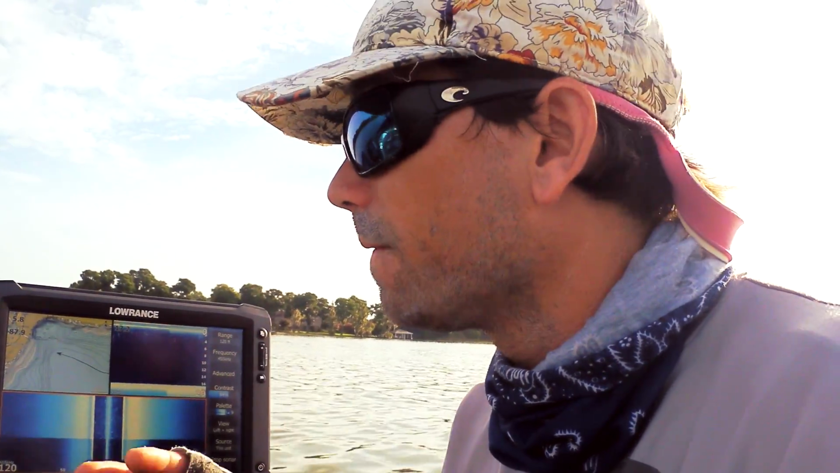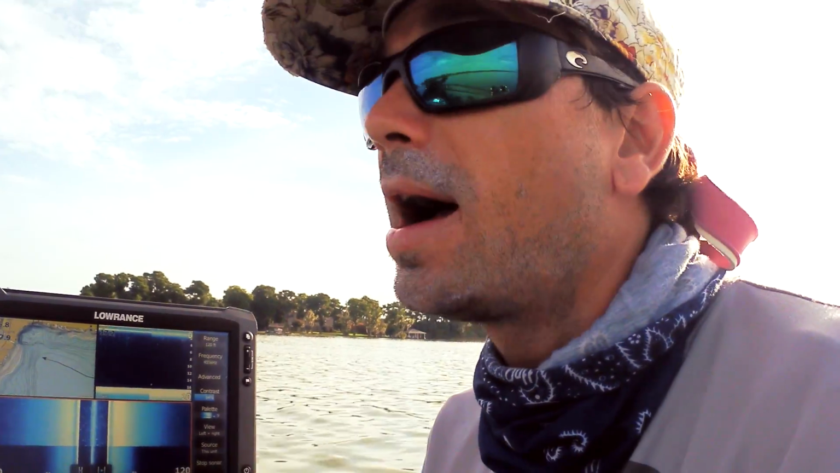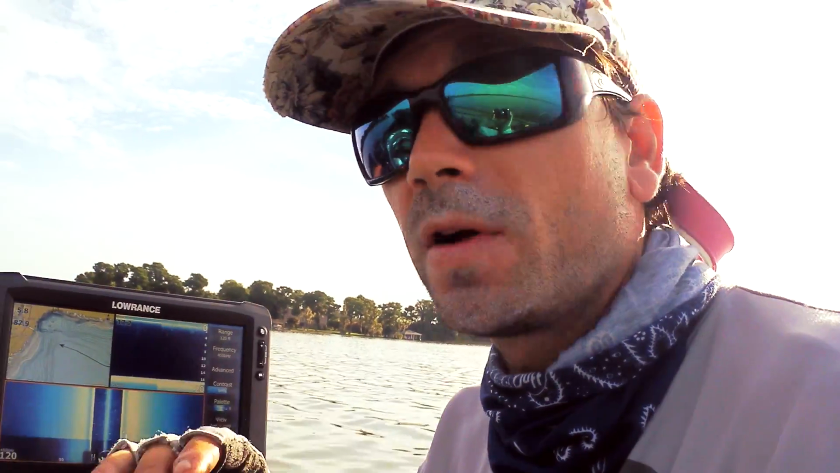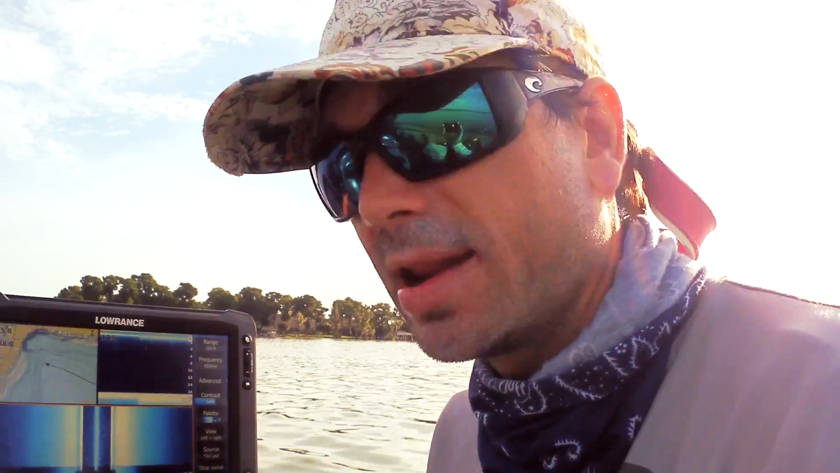So if you're on some Florida flatter lakes and you're scanning for piles, or you're scanning for even offshore grass, anything like that, as long as you don't have that much of a depth change, be shooting at 455 with your side scan, and then when you want to get specific, bump up to 800.